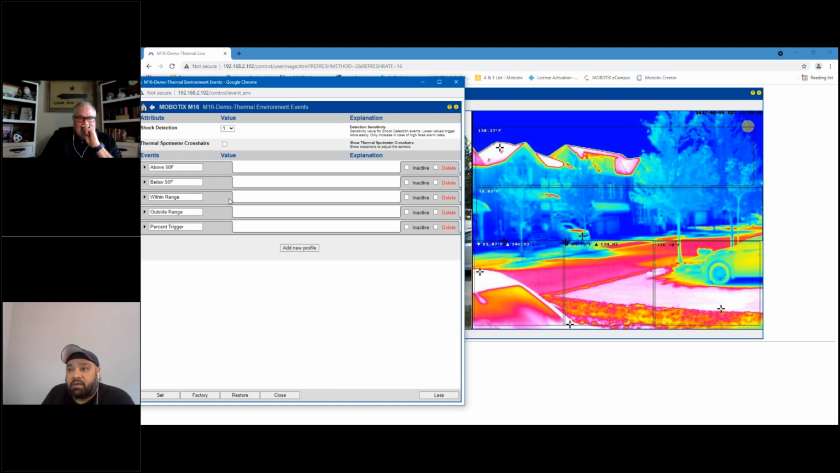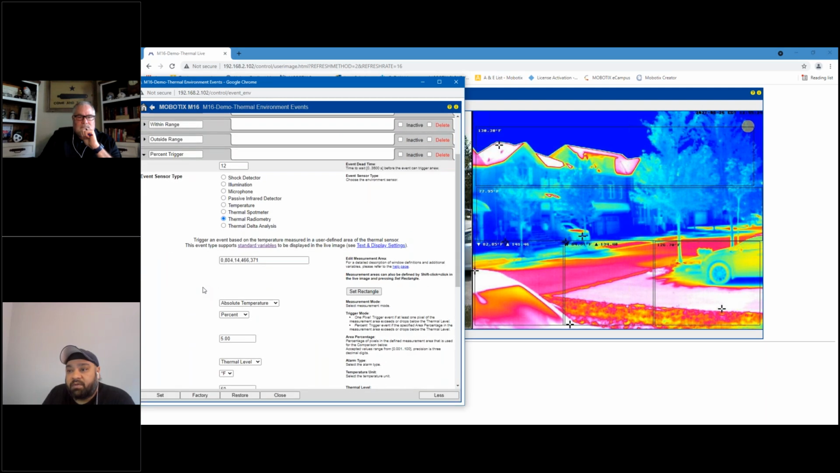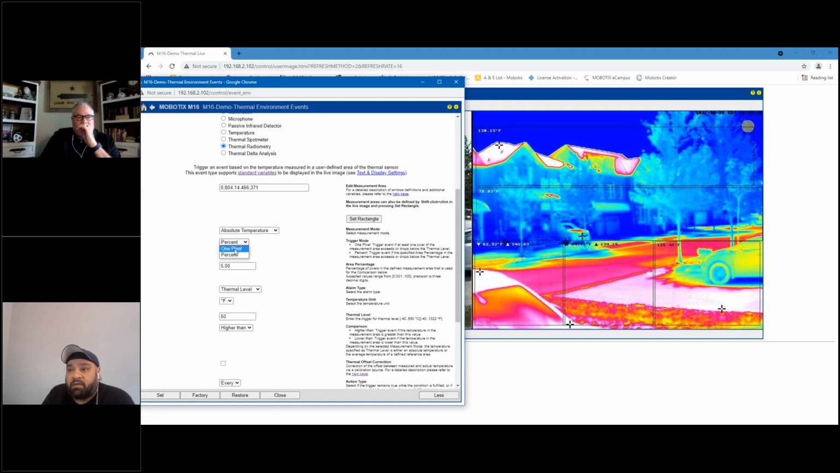And lastly, the percentage trigger. Instead of going down to 1 pixel, I'm going down to the percentage value, and I'm saying that if 5% of the hottest pixels are detected over here above 50 Fahrenheit, then I want to treat that as an event. Depending on the application, you can say 5%, 10%, 50%.